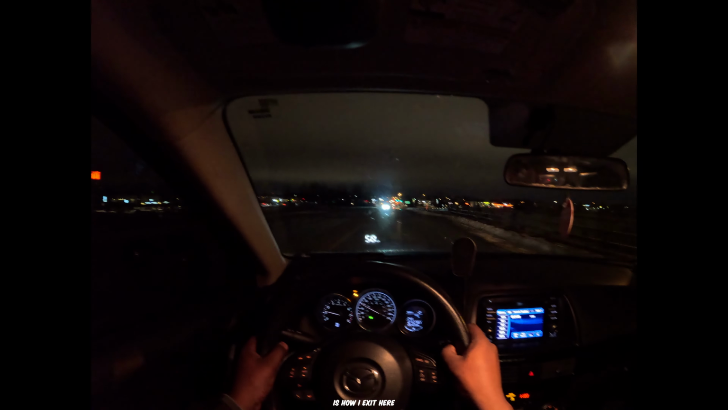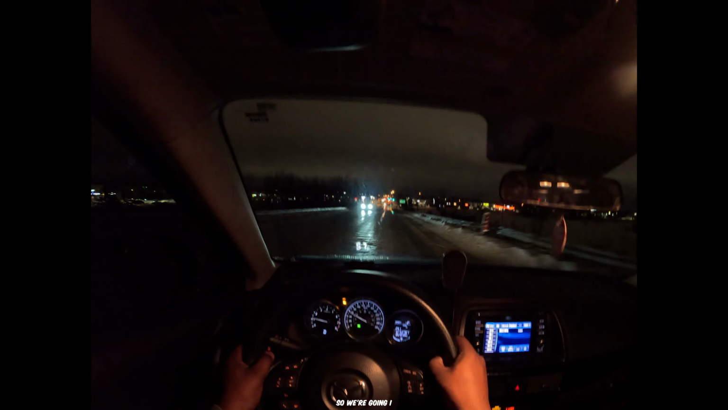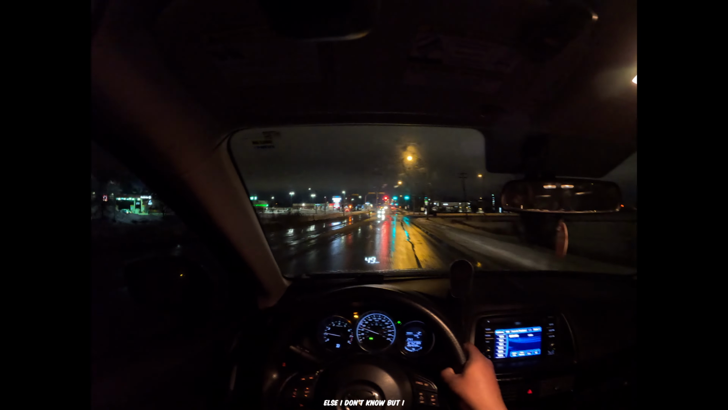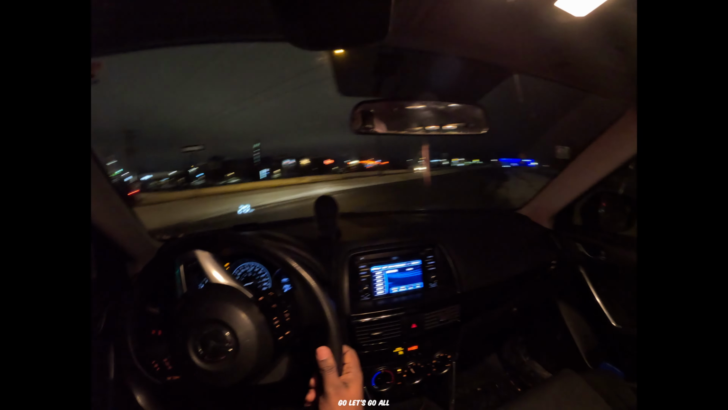Alright, this is our exit here. So we're going, I don't know, is it this? I think it's this way, bro. I'm not even sure. If we go this way and we end up going all the way back, I'll do a U-turn somewhere else. I don't know, but I think it's this way. Okay. It's clear. Red lights. Stop. Go. Let's go.